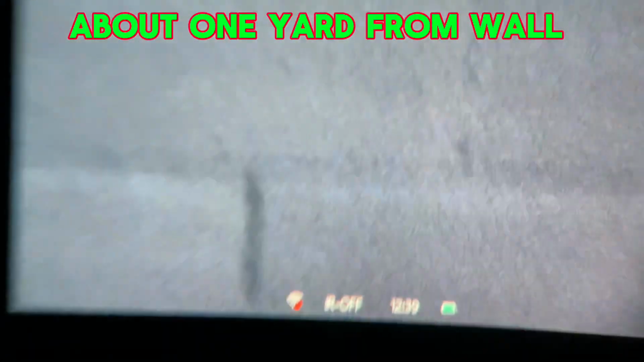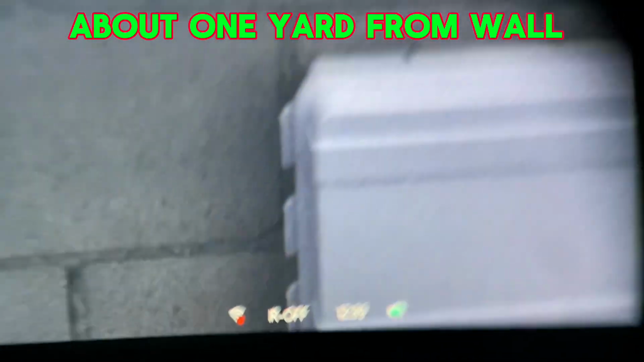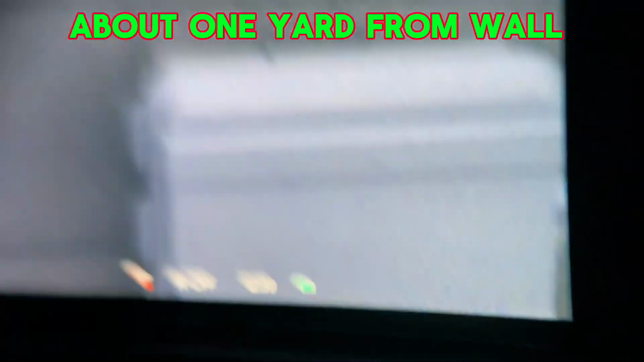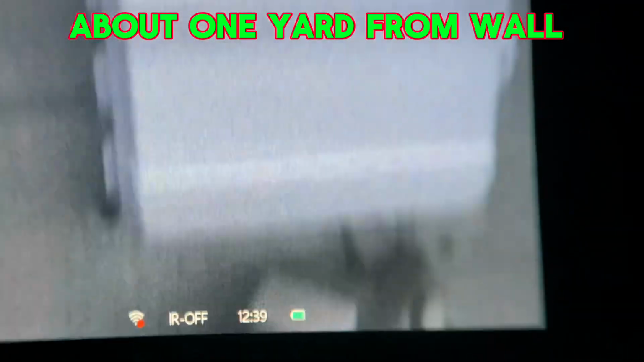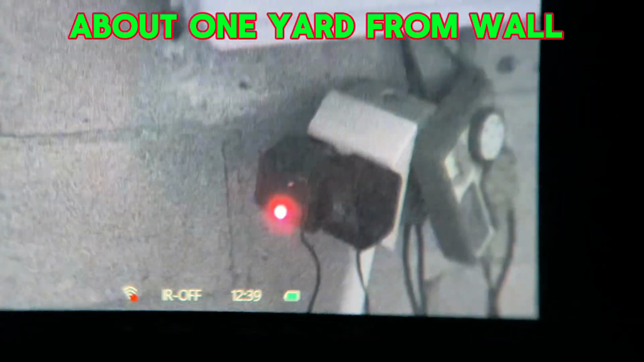And so what we're going to do tonight is test out the infrared illumination once again from different distances to about this wall. You can see that I'm about 1 yard away from this wall right now. I can just about reach out and touch it. Again, I'm filming with my iPhone 11 Pro through the lens, and so forgive the fisheye that you capture there sometimes.